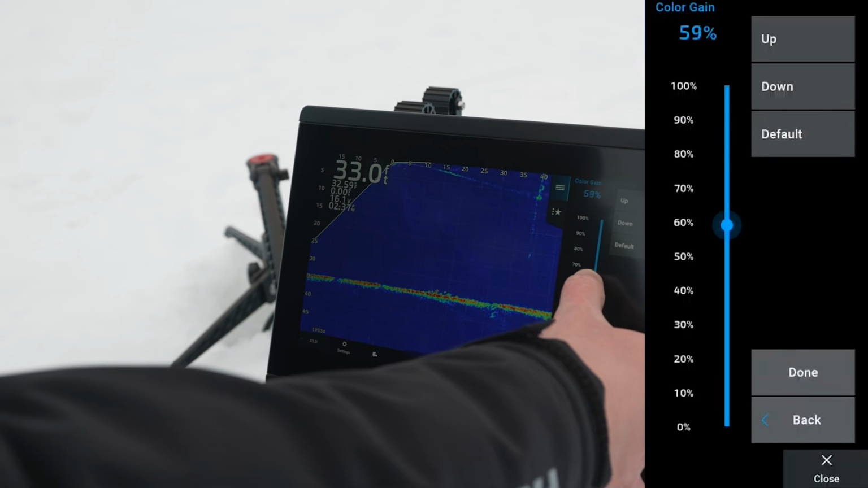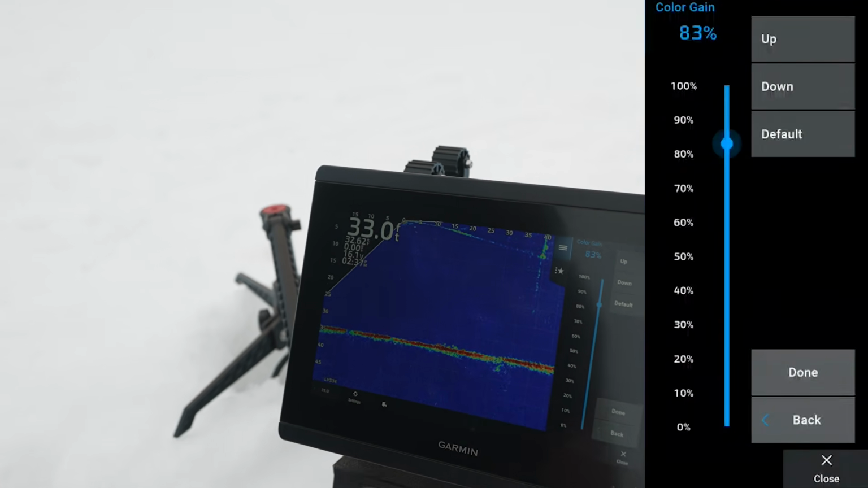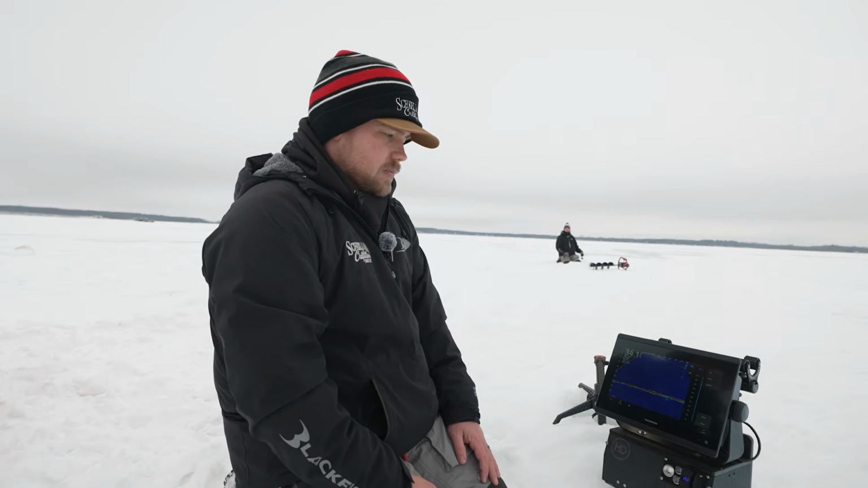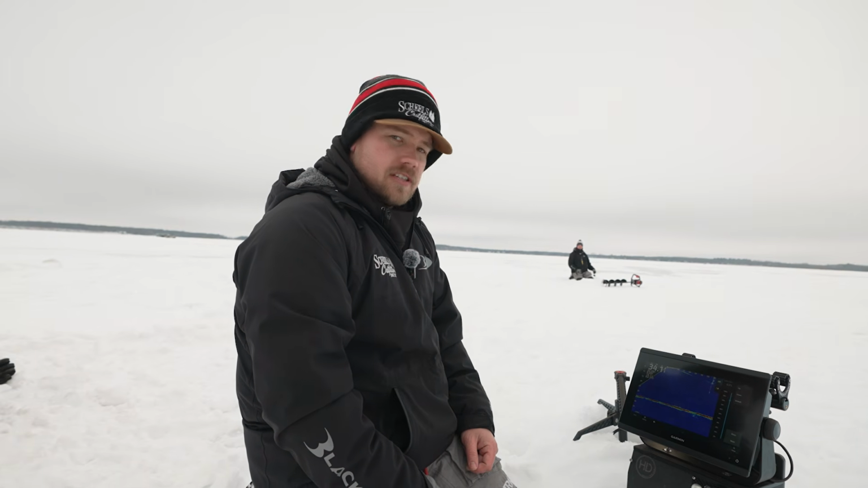I would rather have those pop quite a bit more so it's easier for me to see as I'm scanning around quick, or even in the summertime if you're quick scanning with the trolling motor or a pole. It's just going to be easier for you to catch that stuff with your eye as you're scanning and make sure that you're seeing every fish down there.